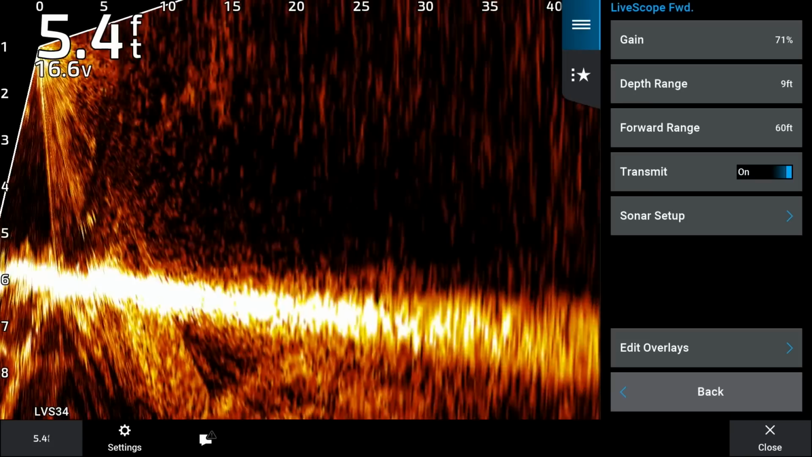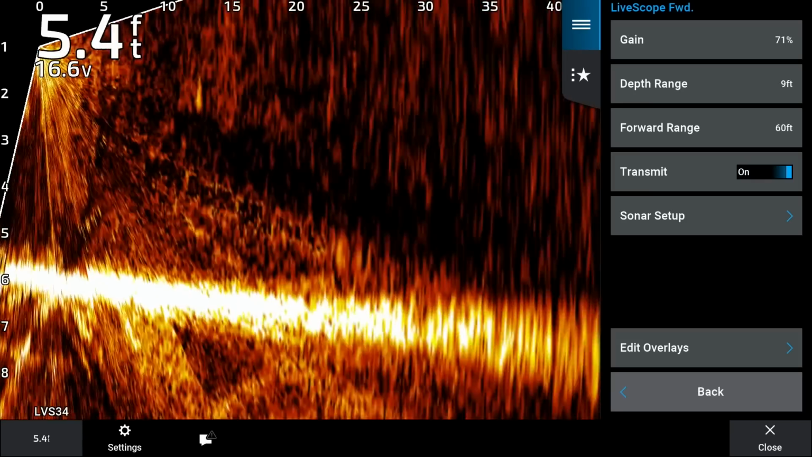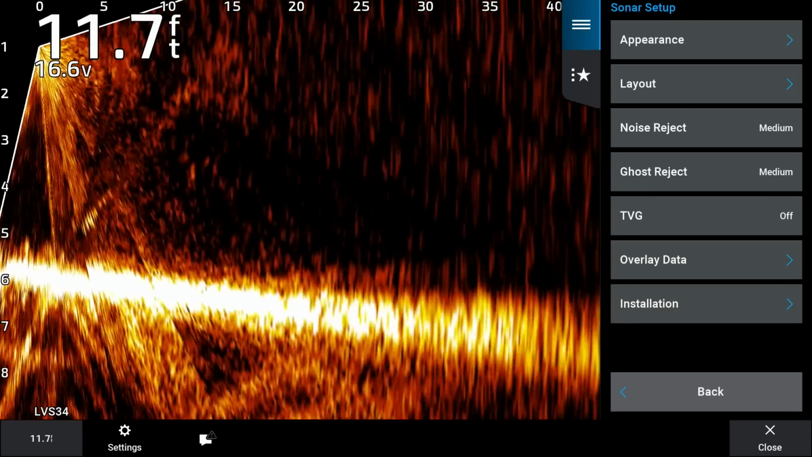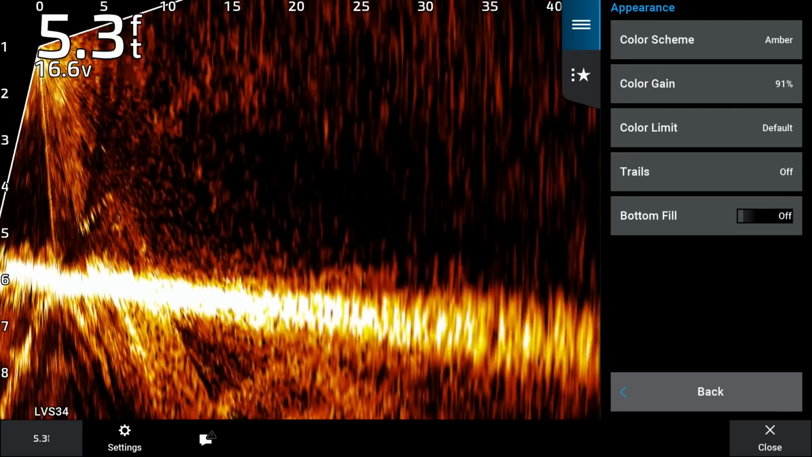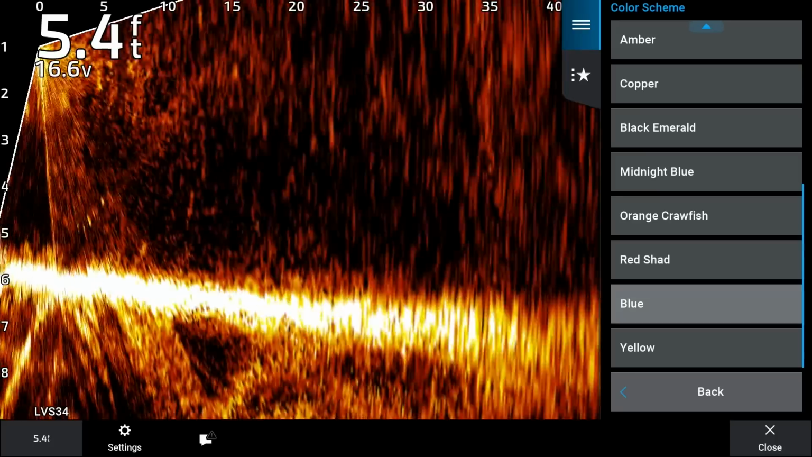You'll have your gain up here, your depth, and your forward range. That's all stuff that we have on screen. But let's go into sonar setup. Right away, we'll just start with the appearance. The color scheme that I like to use is this amber color scheme. Another color scheme that you might see me use is the blue color scheme.